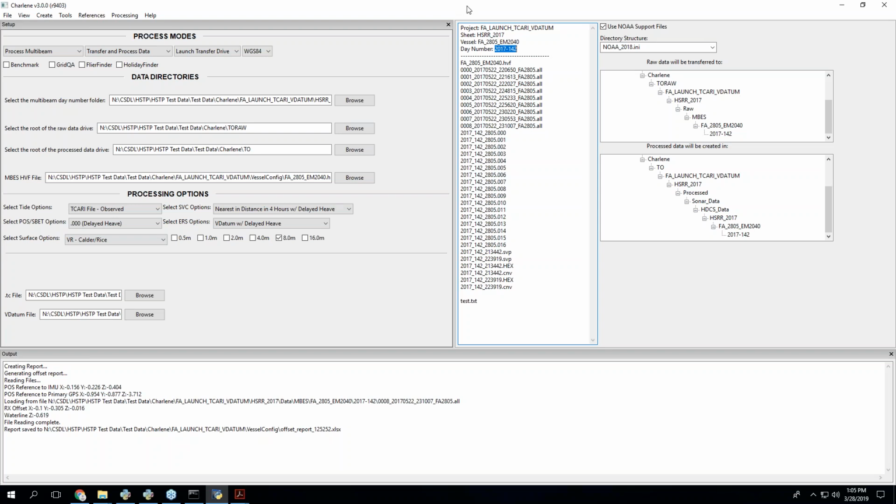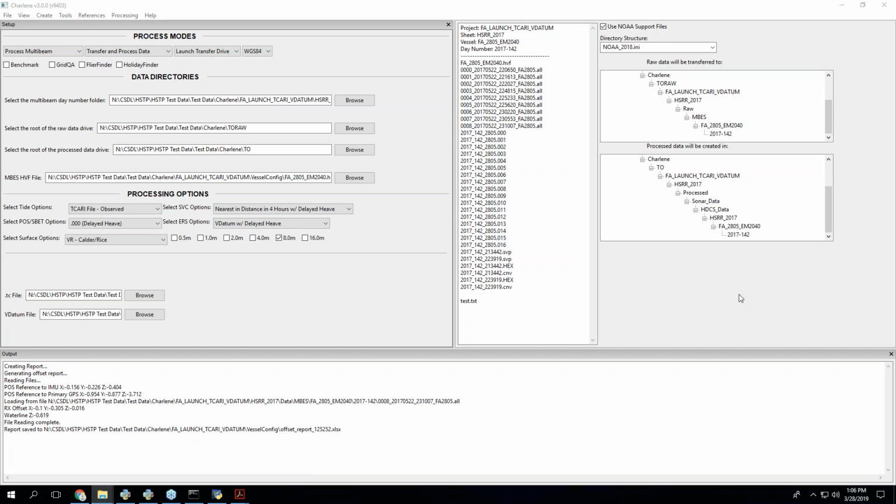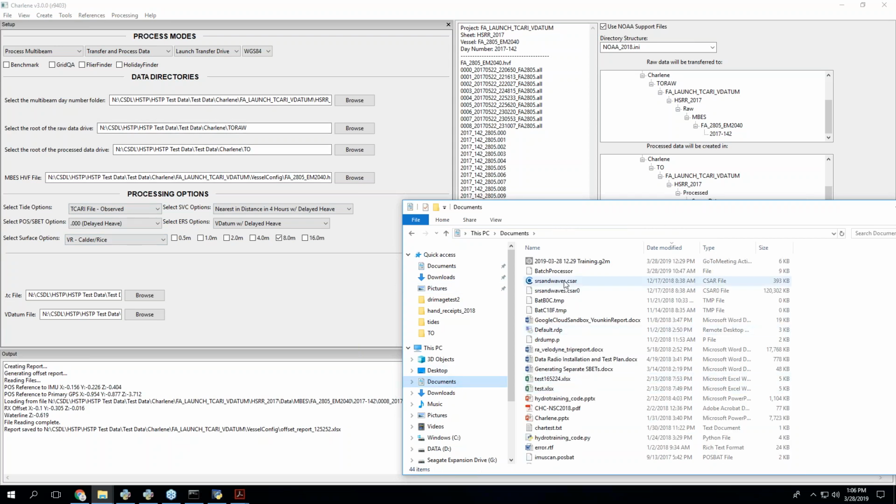So some other basic Charlene stuff. Okay, so when you first start Charlene and you've run it before, you come up with these things. You come up with all of these settings, right? Charlene just loads these. What it's doing is it's loading it from this batch processor file that's in your documents.